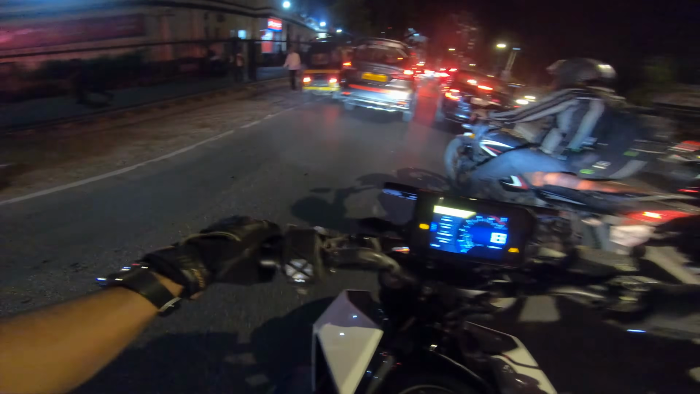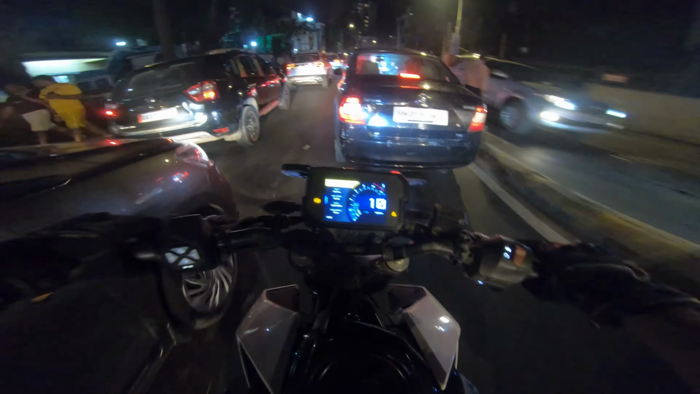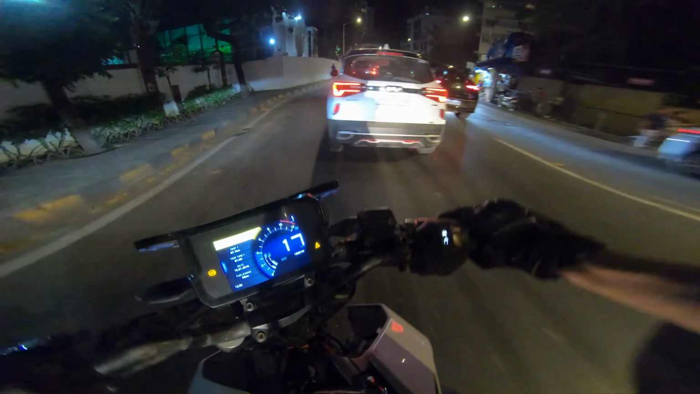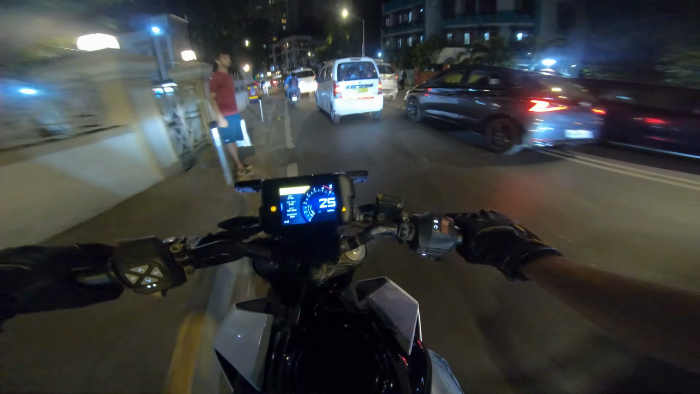One of the things I like to do on my bikes is changing the brake fluid. Usually people run a standard DOT 4. I like to run a DOT 5.1, which has a higher boiling point and the brake is more consistent, and from the get-go it grabs very well. And that's the essential mod.